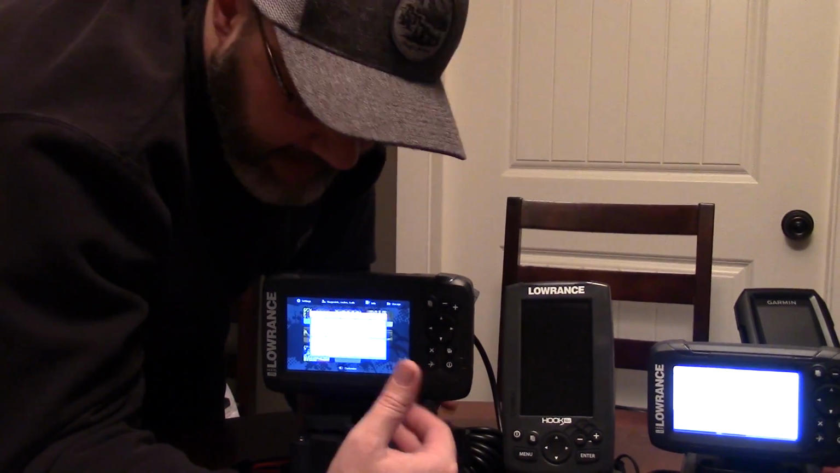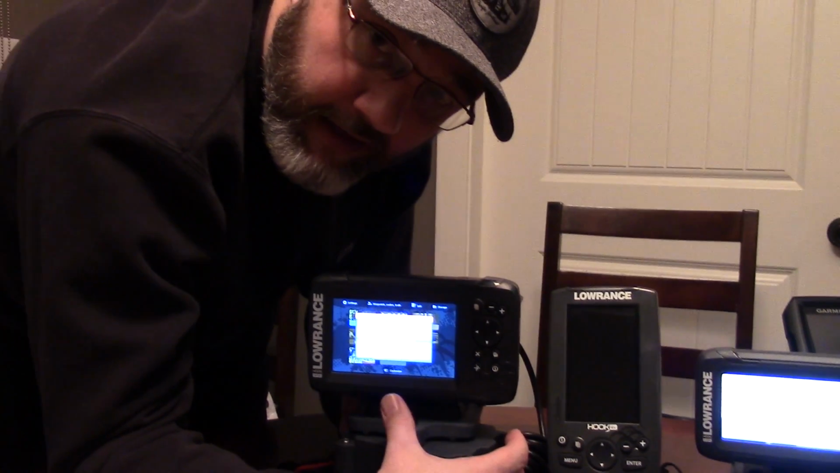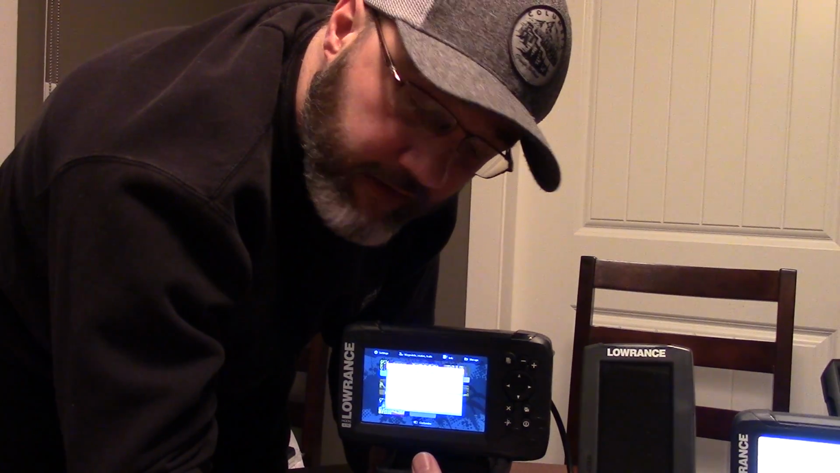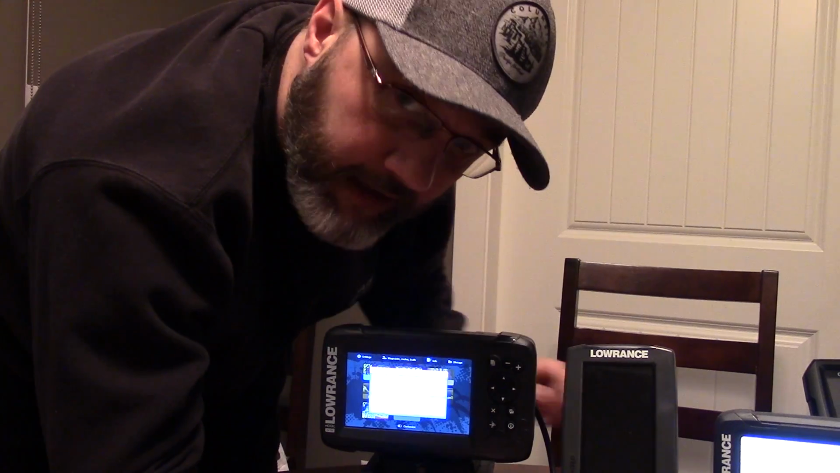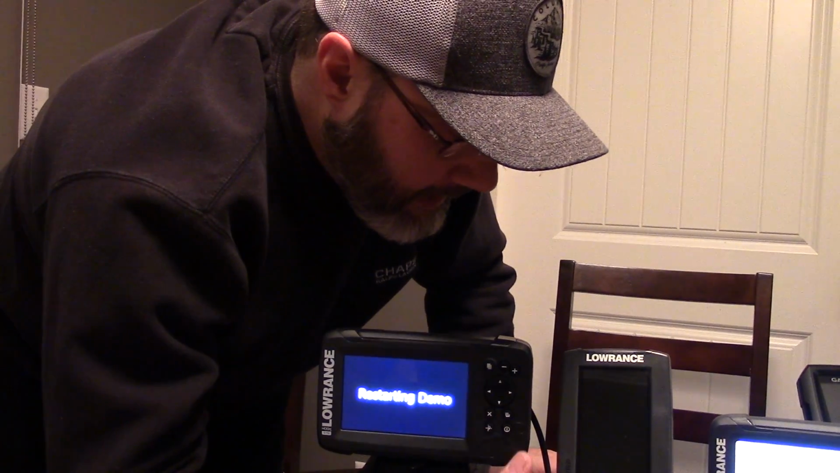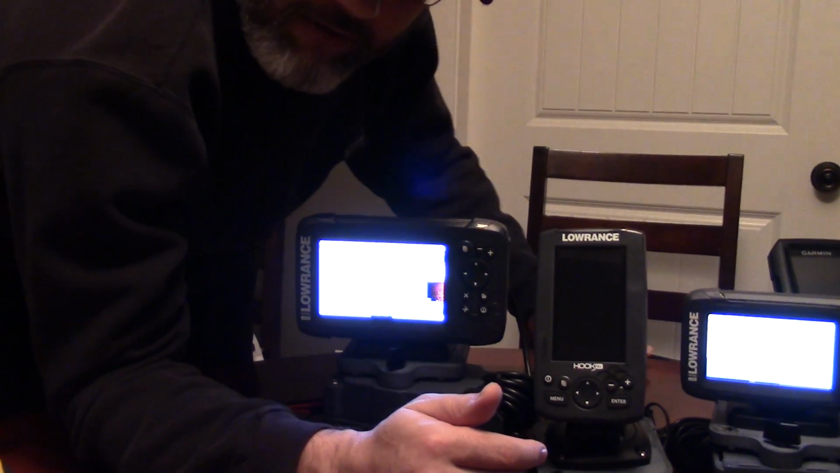Unless you just want really basic information, I'm always going to be recommending the Hook2 5. I think this finder is really cool. They've got the right ingredients in this one at the right price point. In my opinion, you're getting a lot for your money, and it's fairly easy to use. So I'm starting to recommend this finder to a lot of my customers out there. And it's still a 5-inch screen, still not too big for a float tube. I've got the Helix 5 about the same size in terms of overall length, and I've put that comfortably on my float tube.